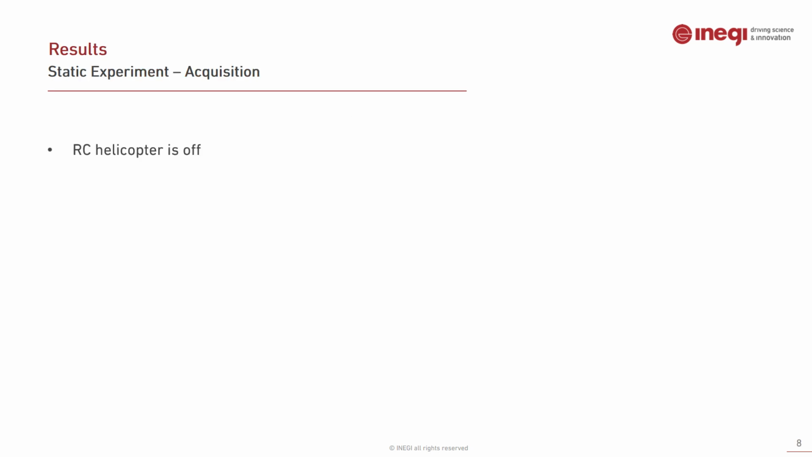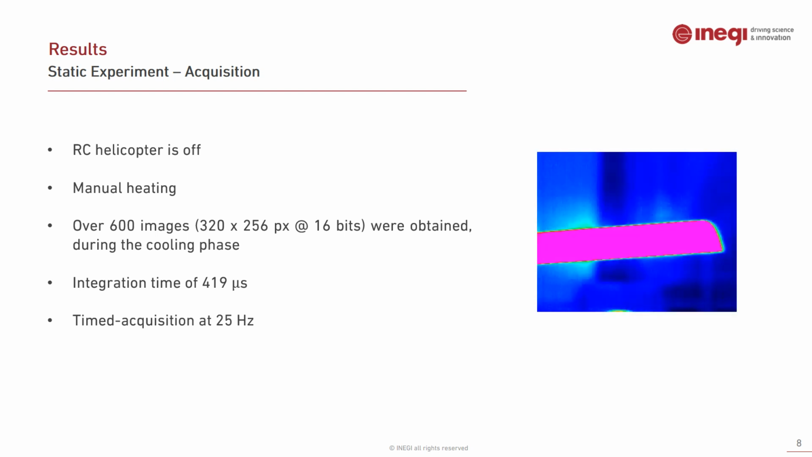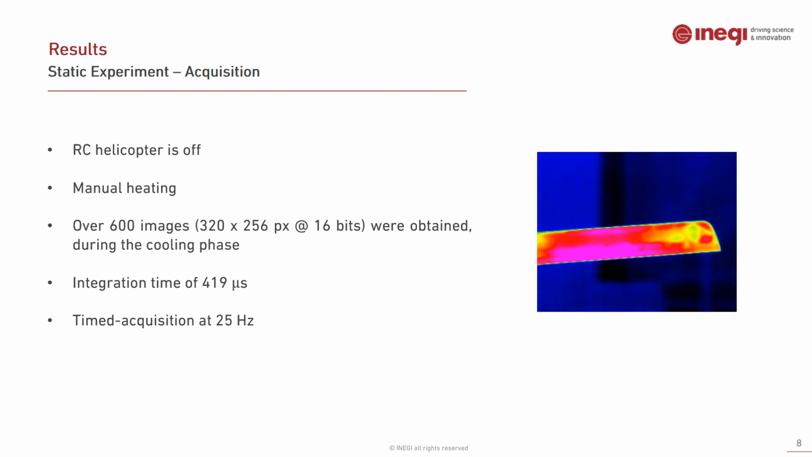In the static experiment, the RC helicopter was turned off and the blades were positioned manually in front of the camera. Then, the blade was heated using the previously shown lamp, and we acquired 600 images during the cooling phase. For this, we used an integration time of 419 microseconds and time-based triggering at 25 Hz. Thus, for this first experiment, the trigger controller and the photodetector were not used. This video shows the beginning of the cooling phase.